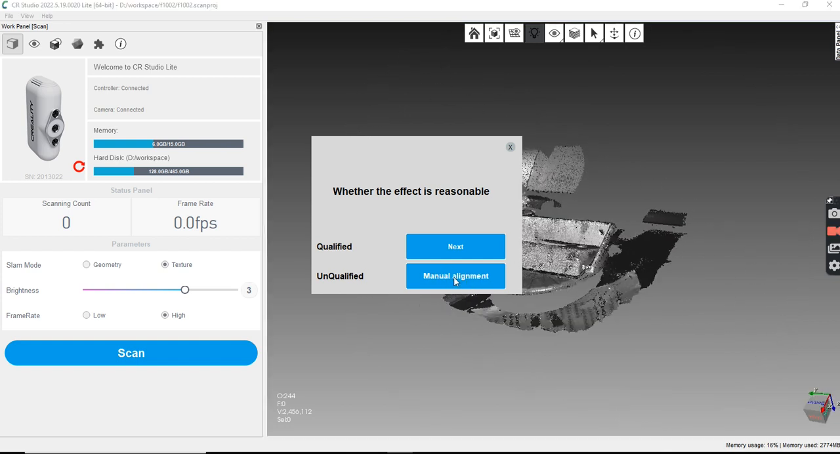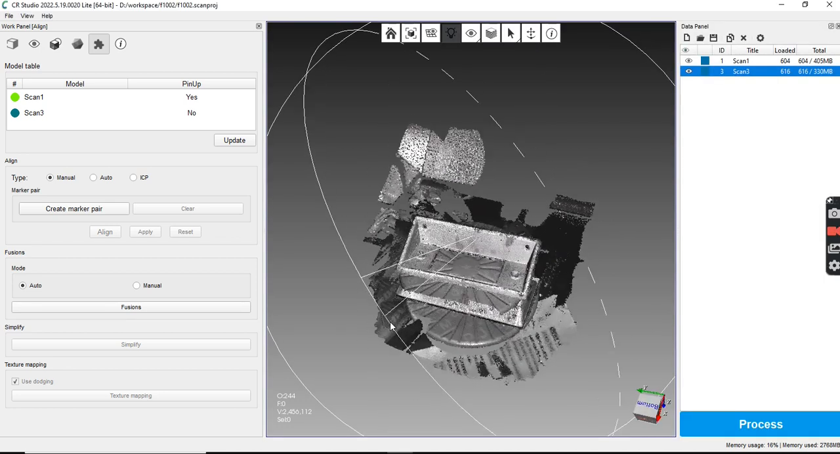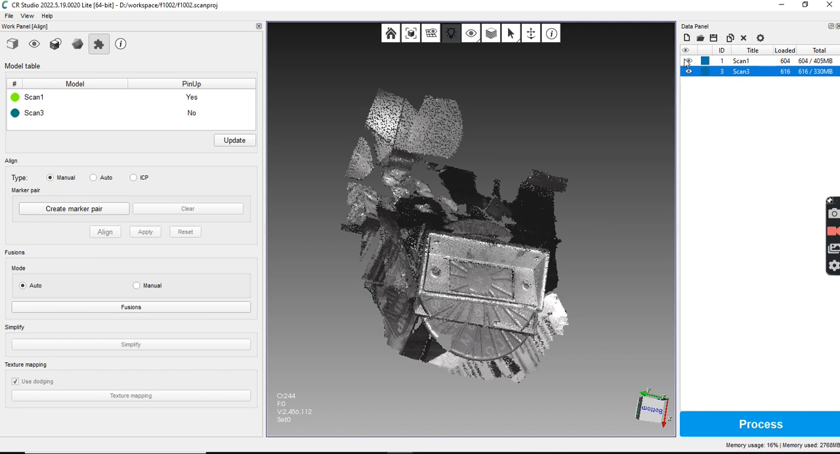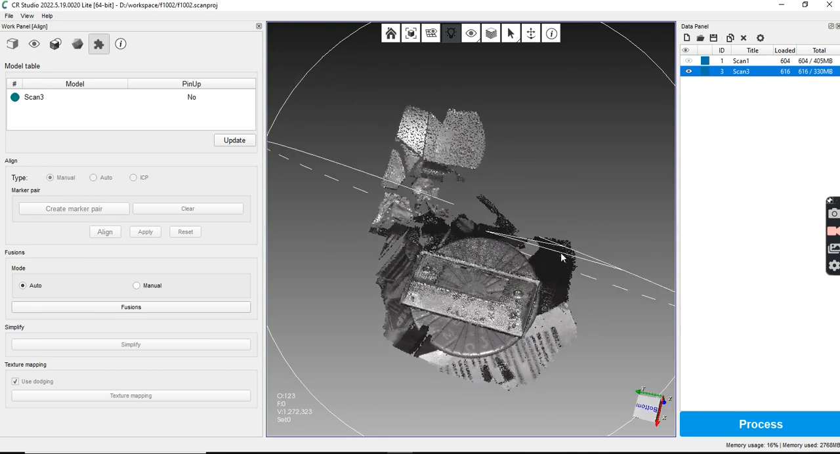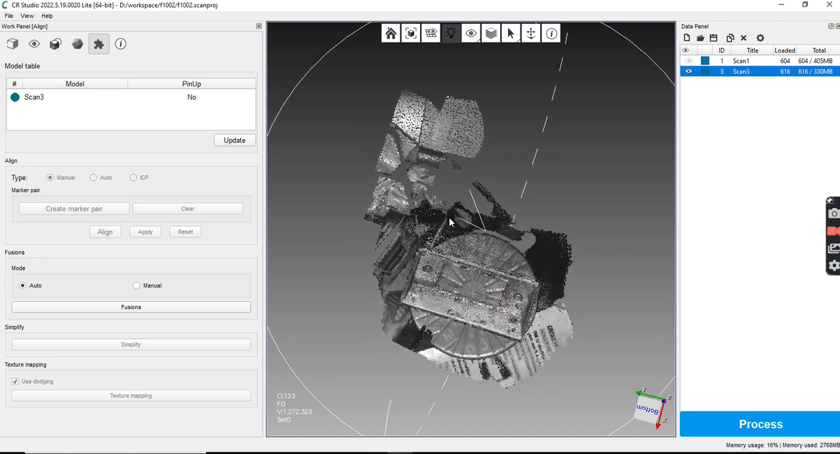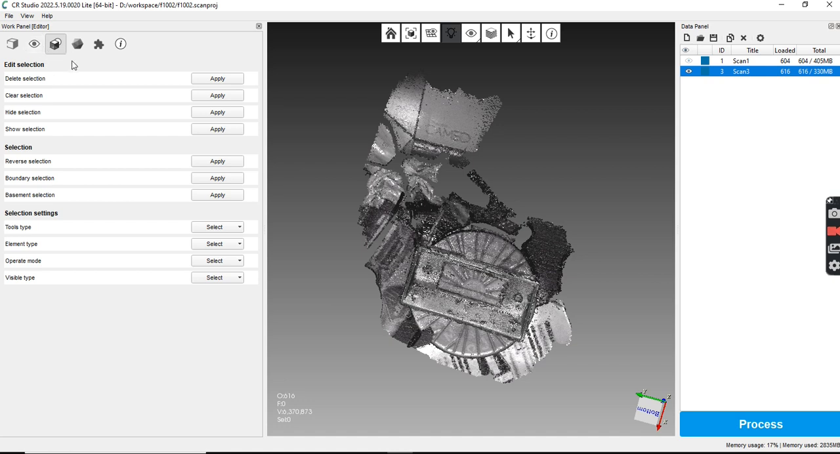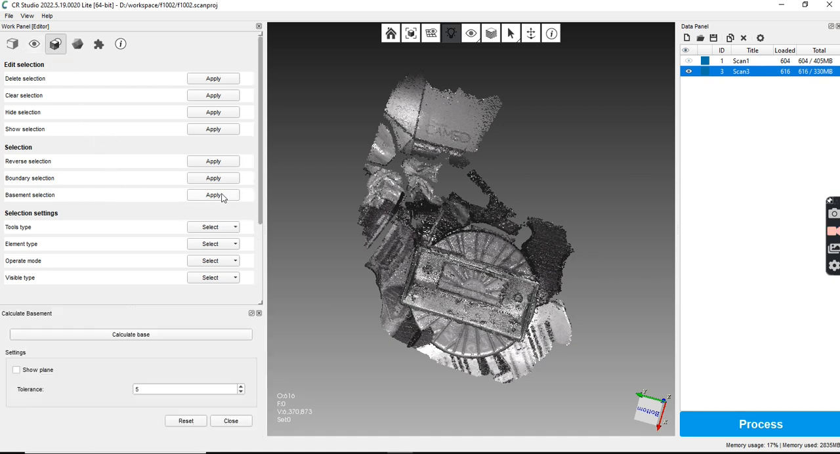Alright, so manual alignment. Exit auto mode. Okay, so I'm going to focus on one at a time. Okay, so now that you're in the old tools, you can do some cool stuff. Alright, so what I'm going to do is modify. You go here, and then we can go ahead and calculate base selection.